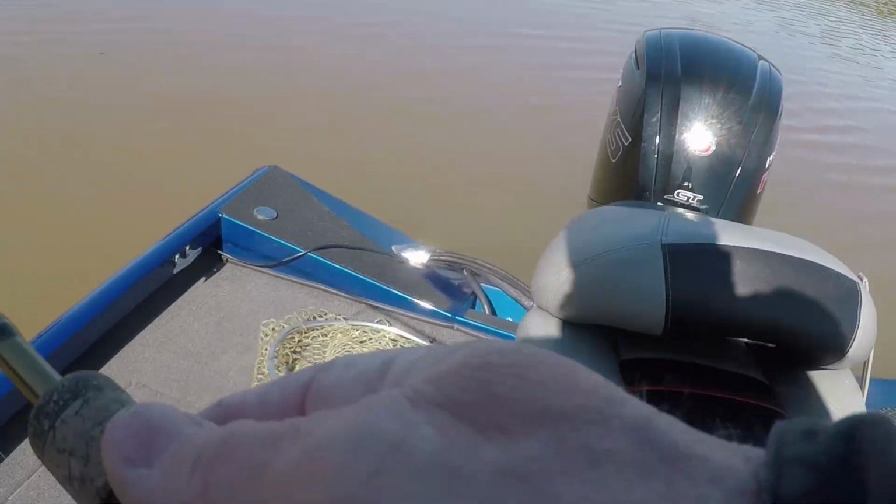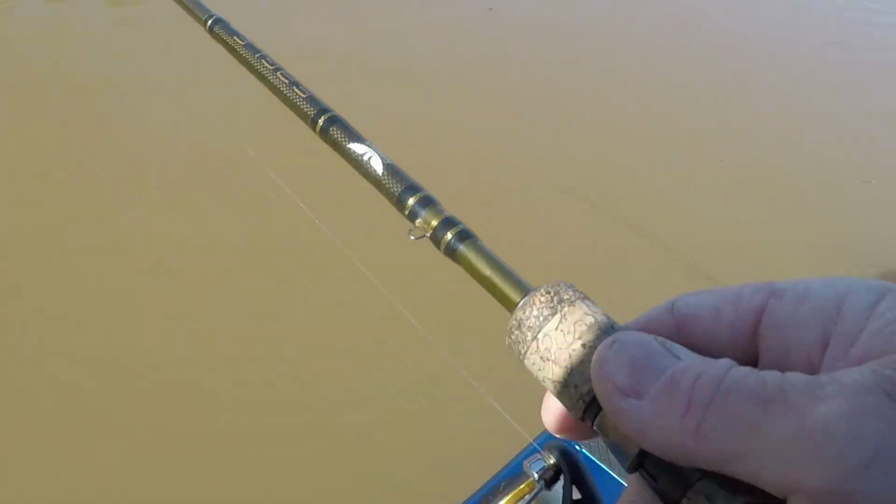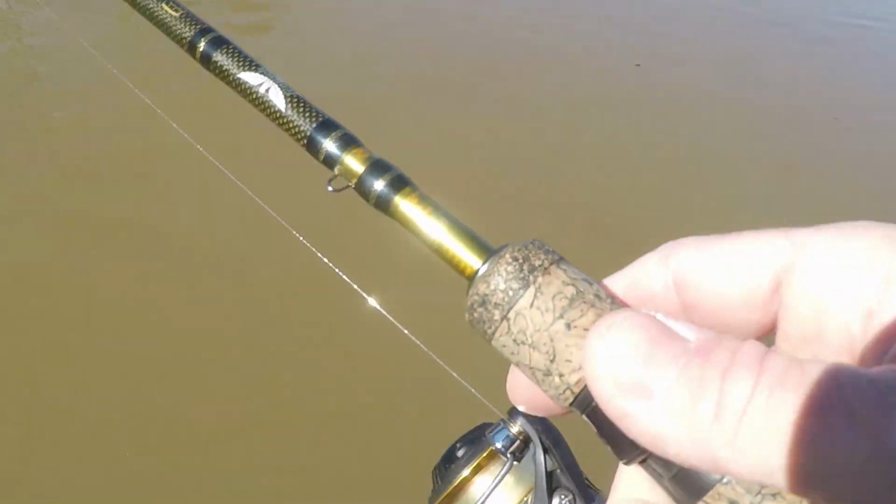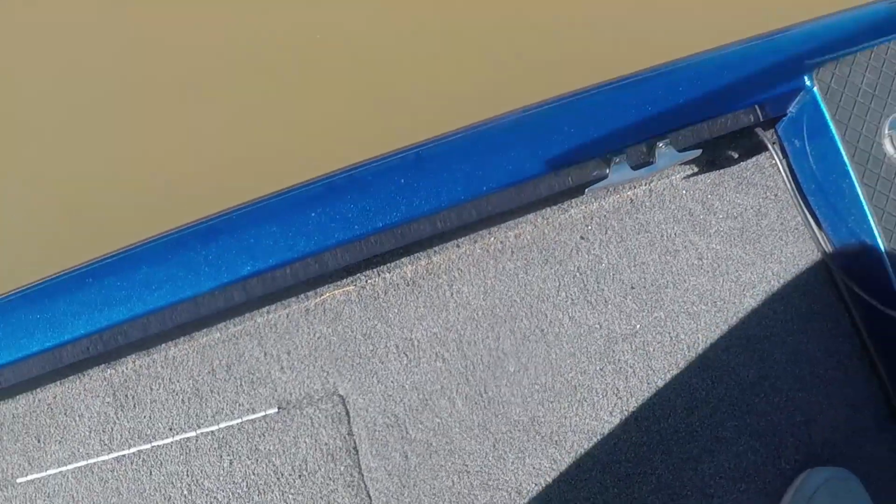Guys, we got a fish. And I'm gonna tell you what, I'm not gonna lie to you. They have been awful to catch today. I've been over an hour, probably an hour and a half, to catch a fish. They run from my bait. Now, I know y'all have heard me say that the last few videos.